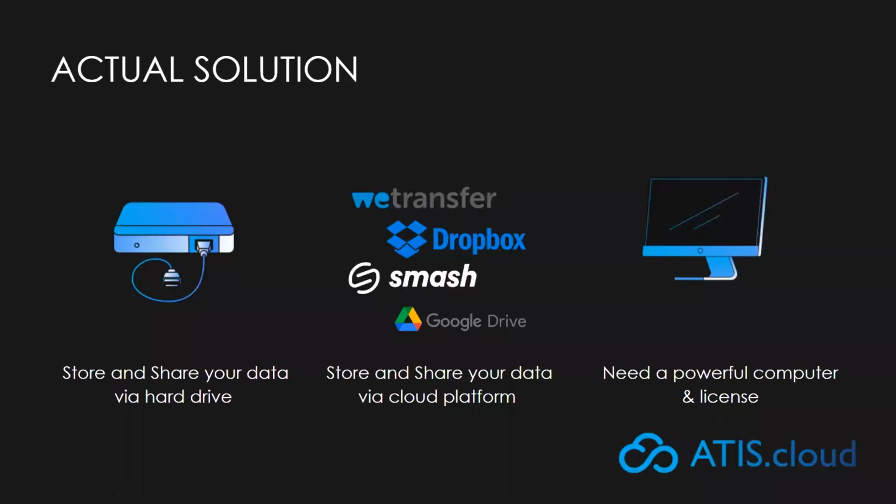Okay, so let's go. ATIS.cloud has now been developed for more than 4 years, and our team is made up of 16 persons, of which 11 are developers. ATIS.cloud was born from a real business problem. Indeed, our founder, being himself an expert in reality capture for 10 years, had big issues with sharing point clouds with his customers.